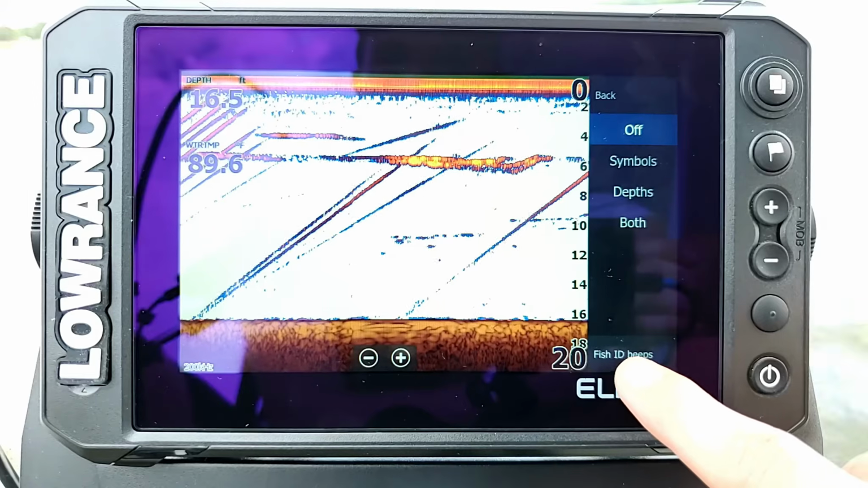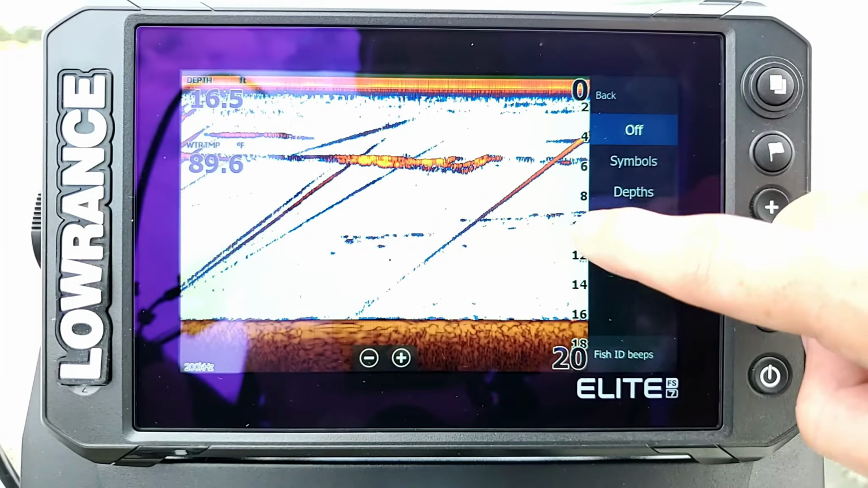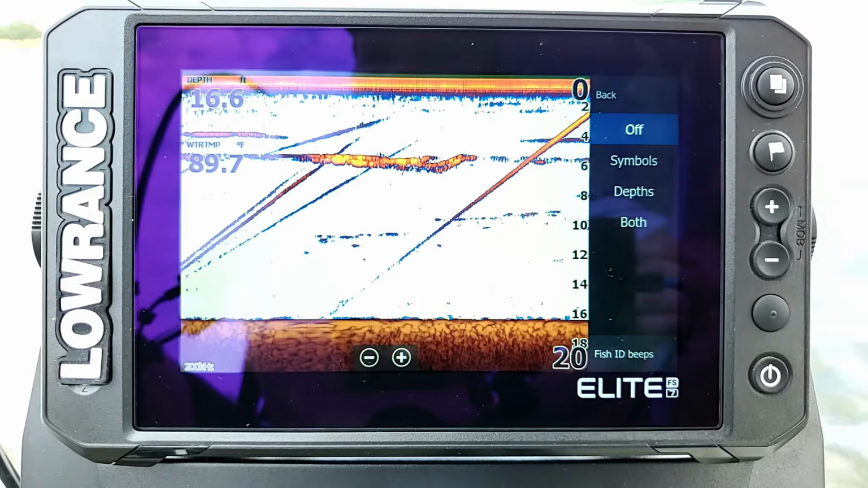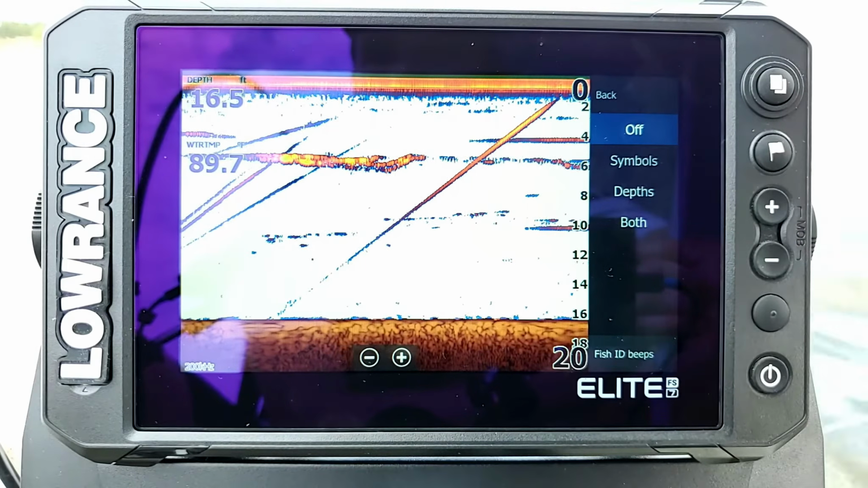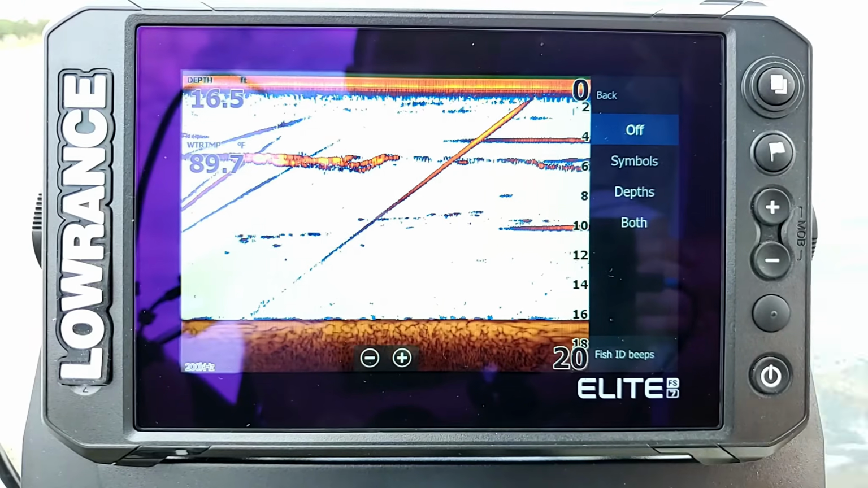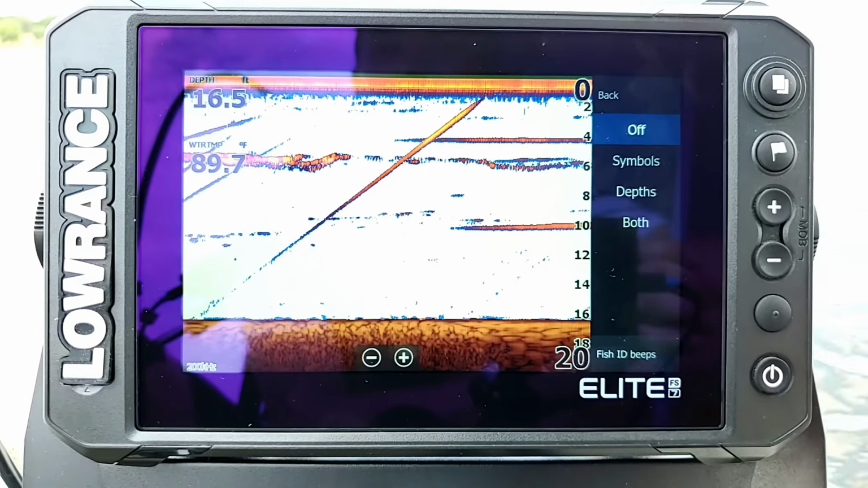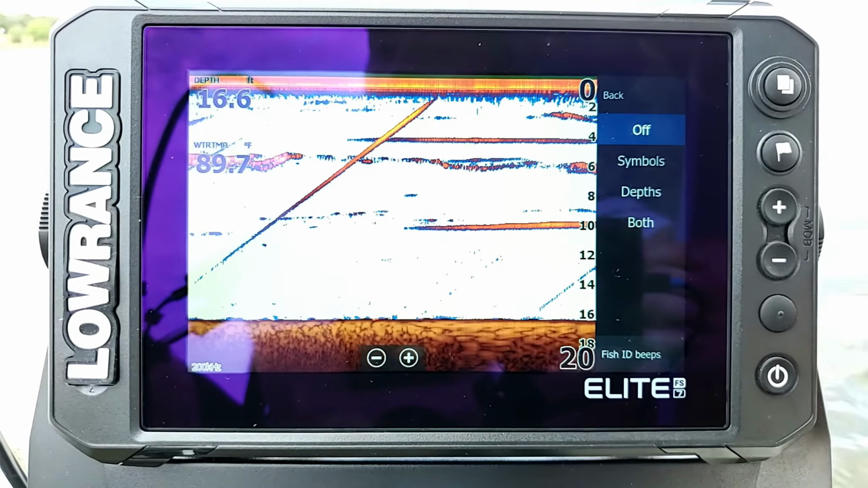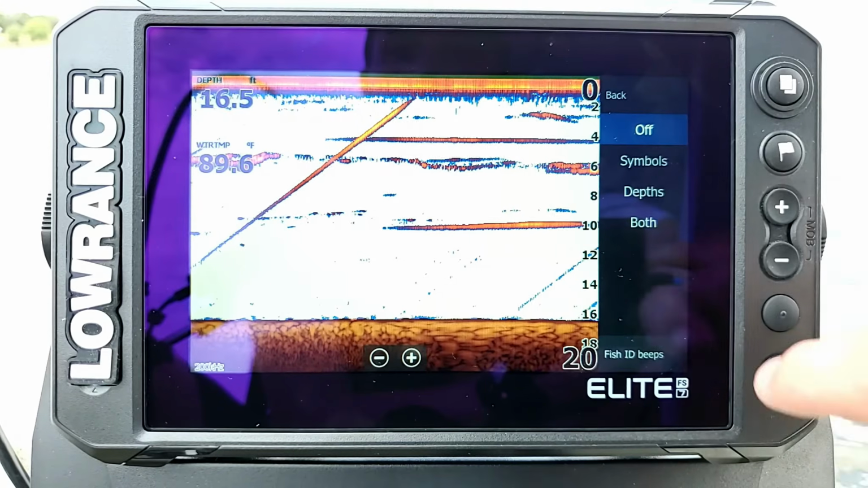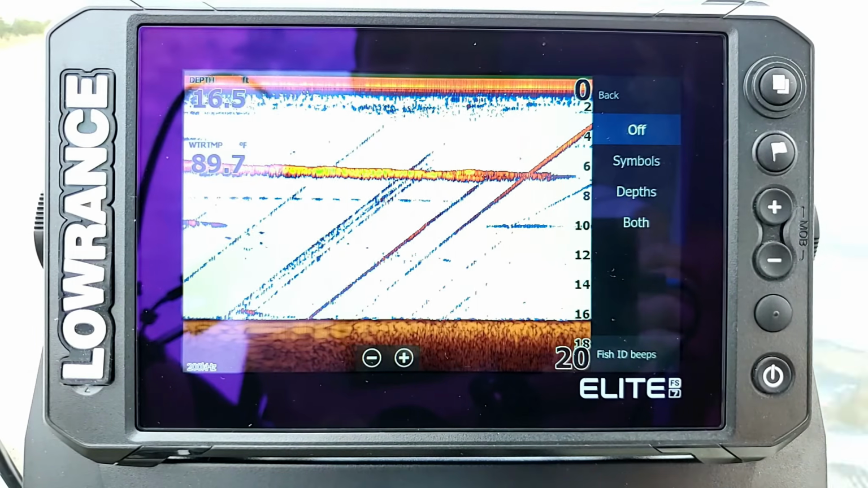But you can also go down here and select fish ID beeps. That way, anytime it detects one of those little fish symbols, it's going to make a little beep or chirp at you, just to say, hey, I picked up a fish on the screen, look at me. But because it does pick up so much, it will constantly be beeping. I find it a little bit annoying myself, so I don't generally use it, but some of you guys might actually really like it. So go ahead and play with it and see what works for you. That's really going to be it as far as for the sonar video.